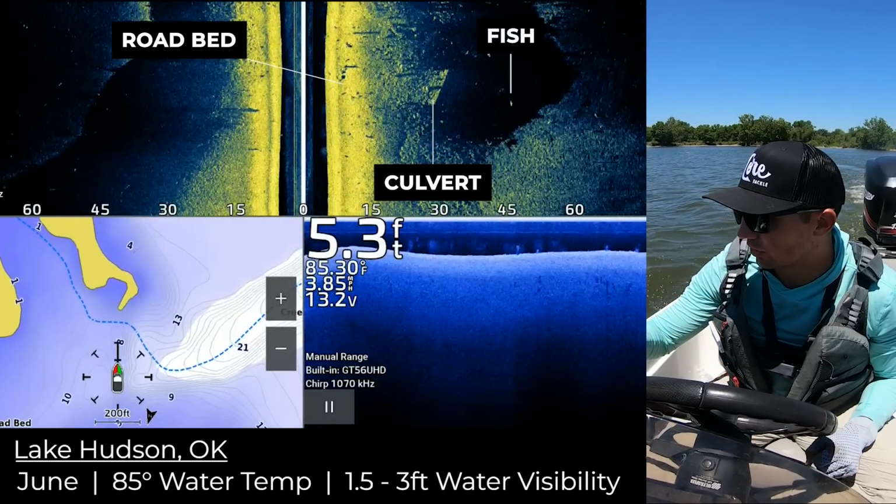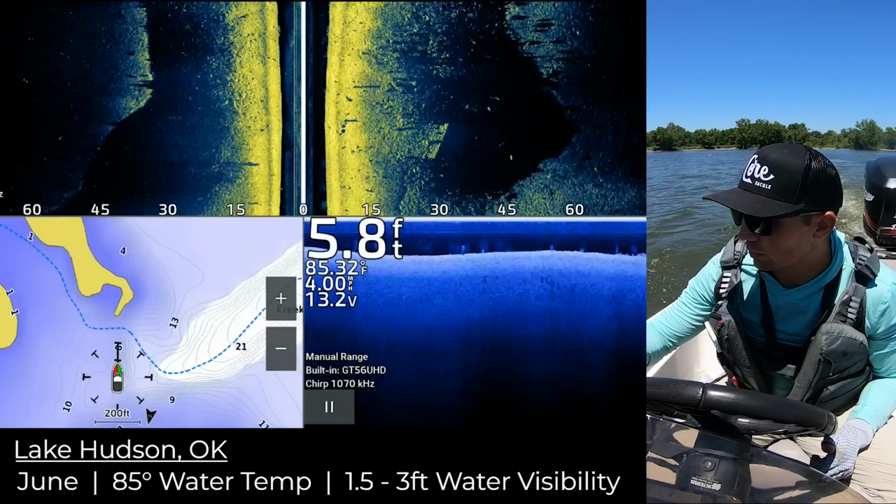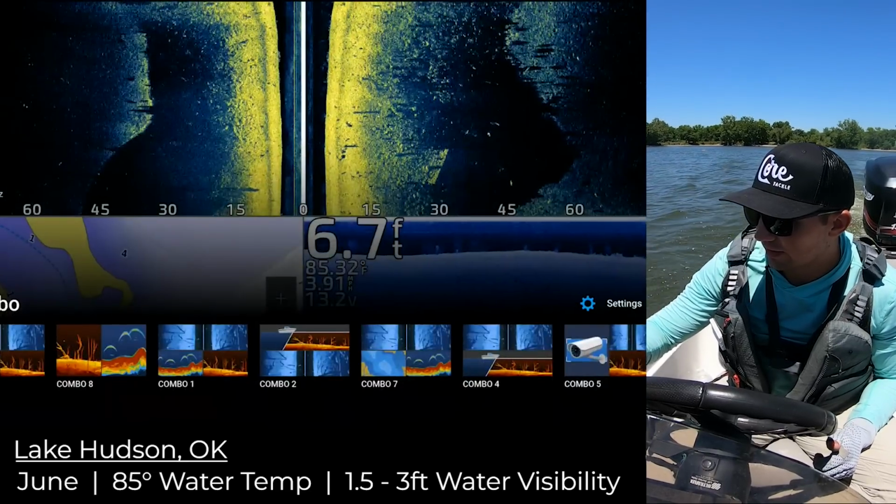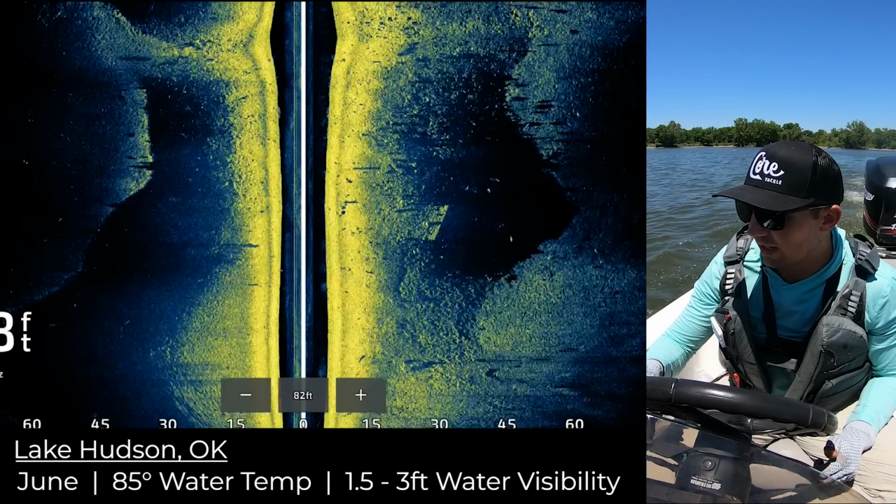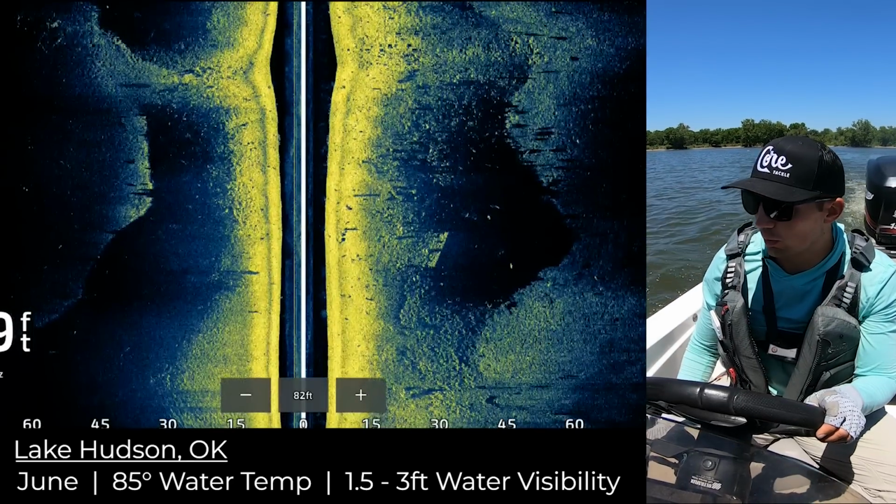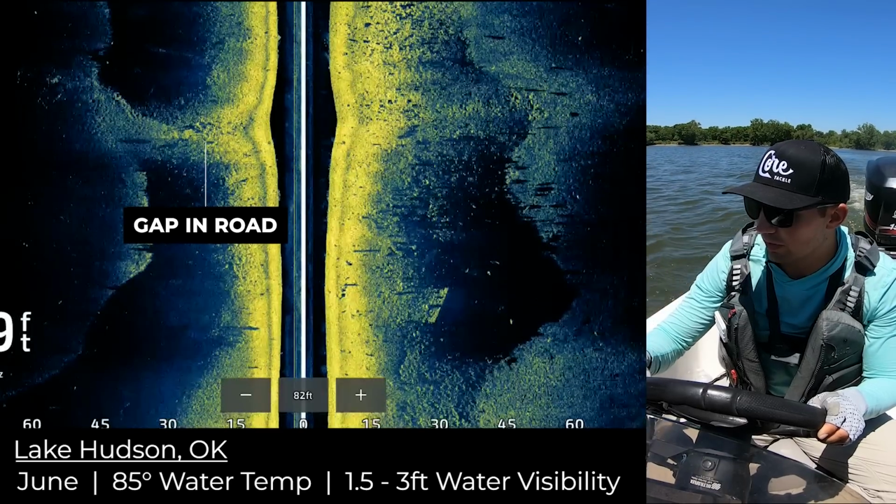That looks really, really good. You can see there's a ton of fish and bait and just stuff around that. I'm gonna keep graphing here for just a second. That has so much going on, guys. It's gonna be hard to kind of parse out all of that, but I like that there's that little choke point there that these fish could be setting up in. And then there's another little kind of depression dip there in that road bed.